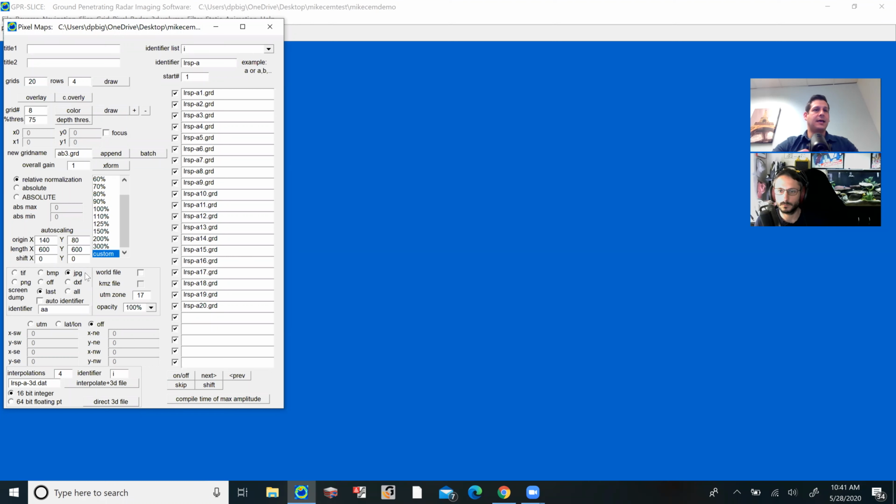Let's see, bitmap, I'm sorry. KMZ, and then you basically can export these. When you export them, it'll come up as a KMZ file that you can put into Google Earth and literally take out to the field and walk yourself to each one of them.